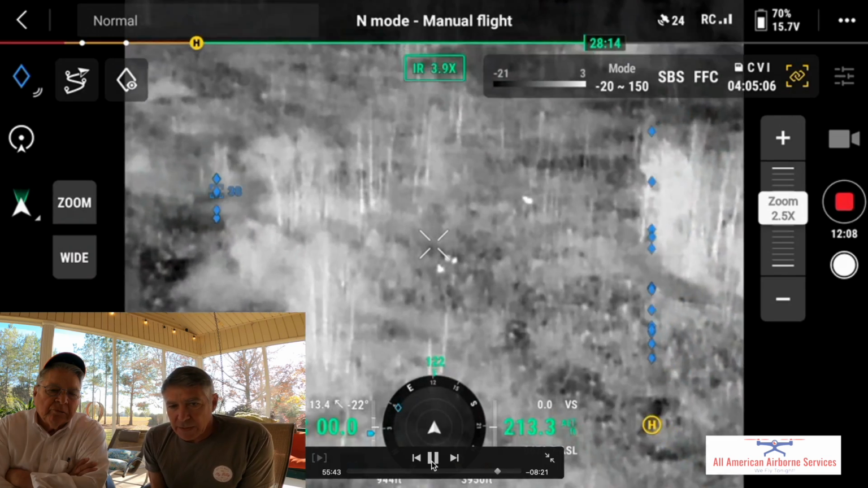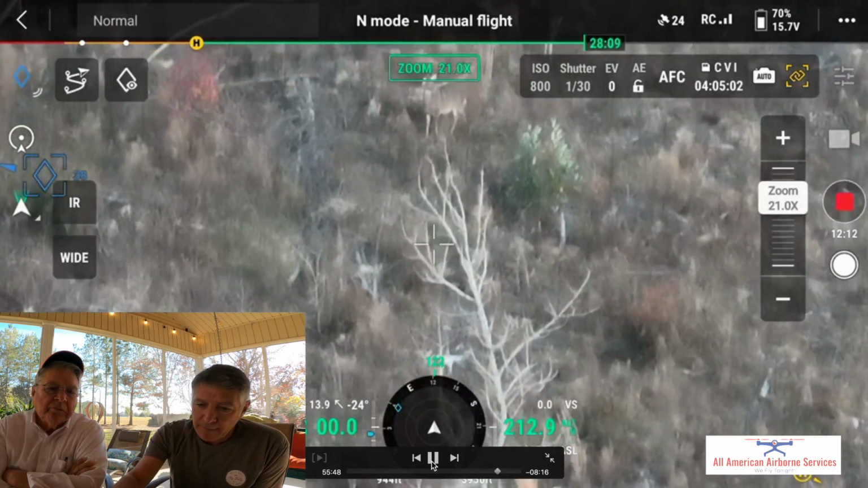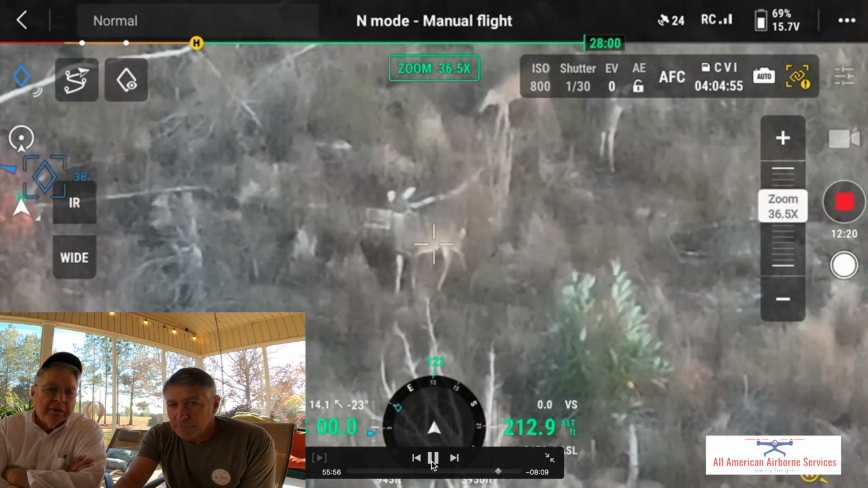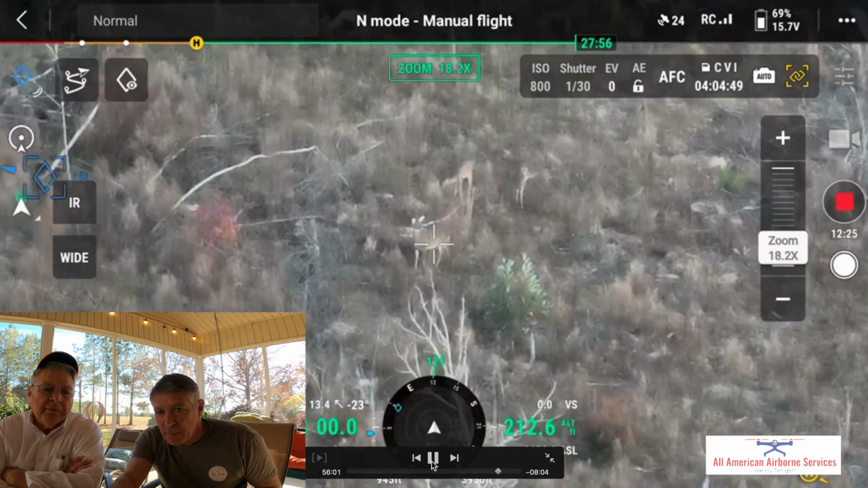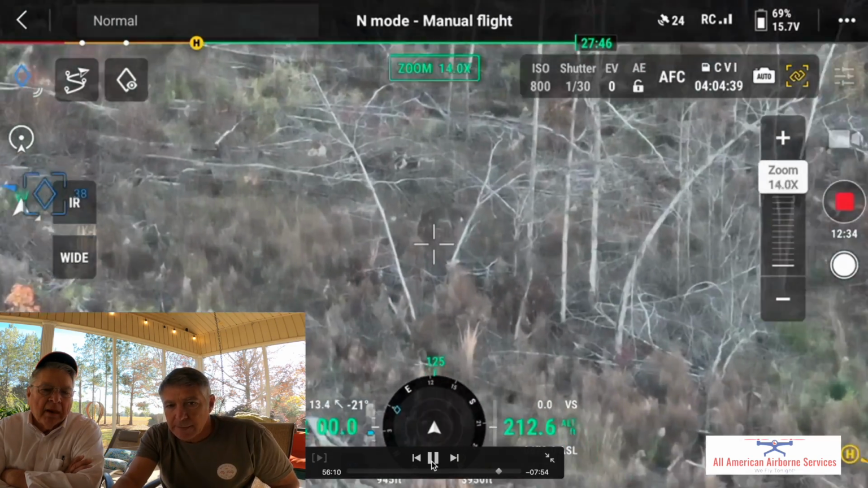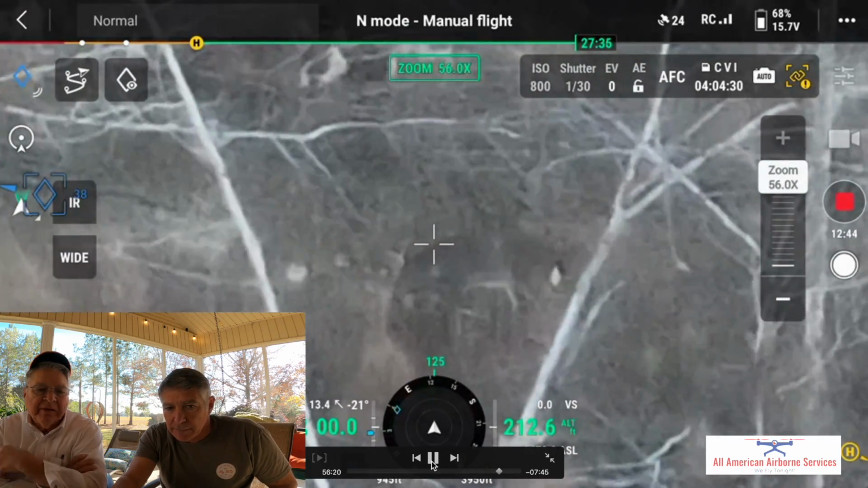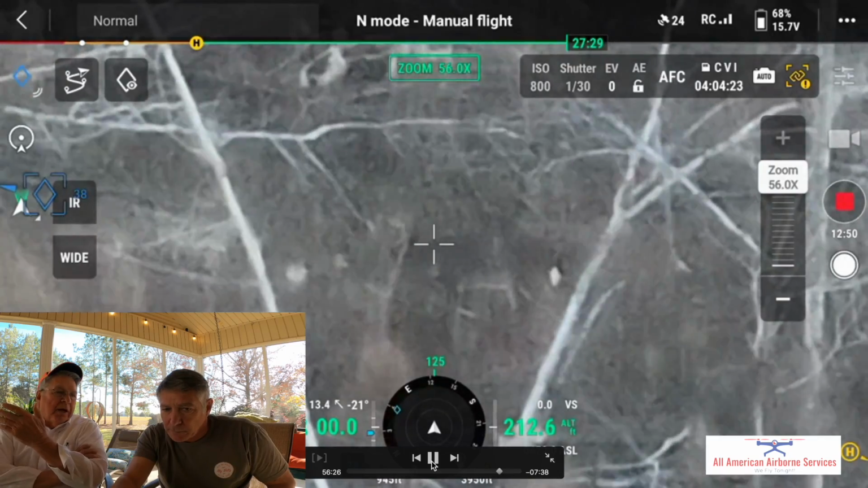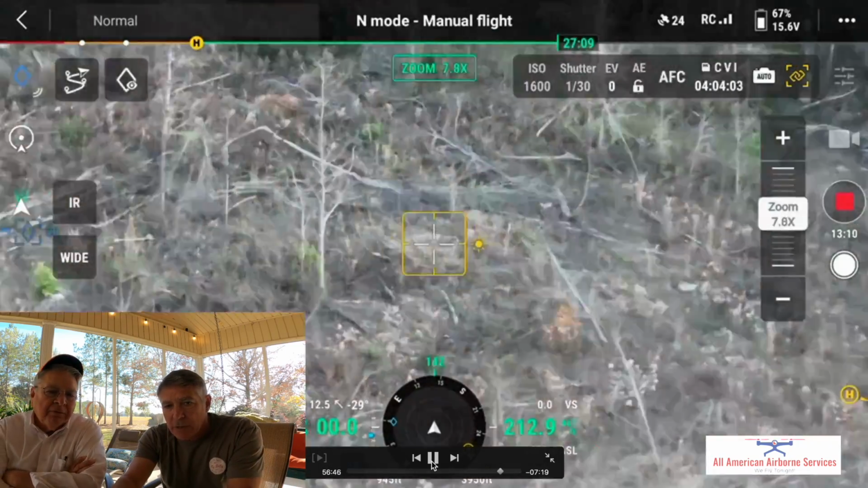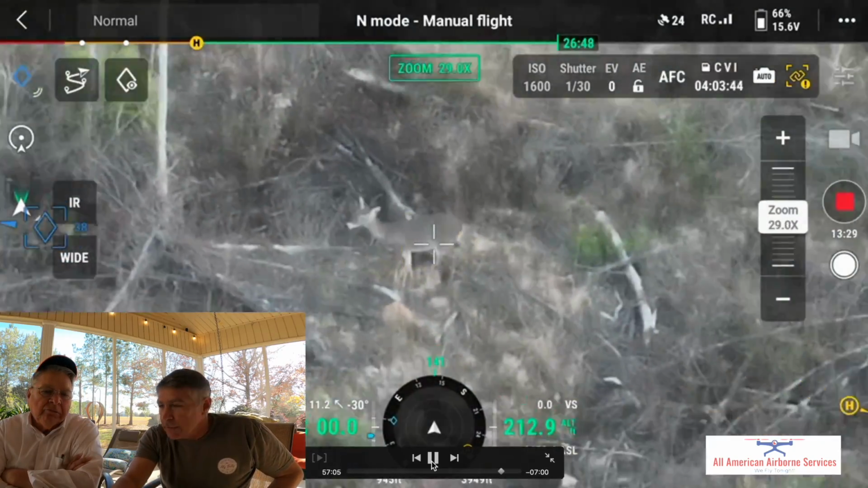So we've got our 3 does here, the mama and the 2 babies. So they've reconvened. Yep, they've reconvened, and the buck's behind them. 4 points right there. He's just chilling out. And as far as I know, there's not a deer within 100 miles on me. And so here's the one that I kept saying. This is the one Dad wants to shoot right here. This is the extra doe that Dad wants to shoot.